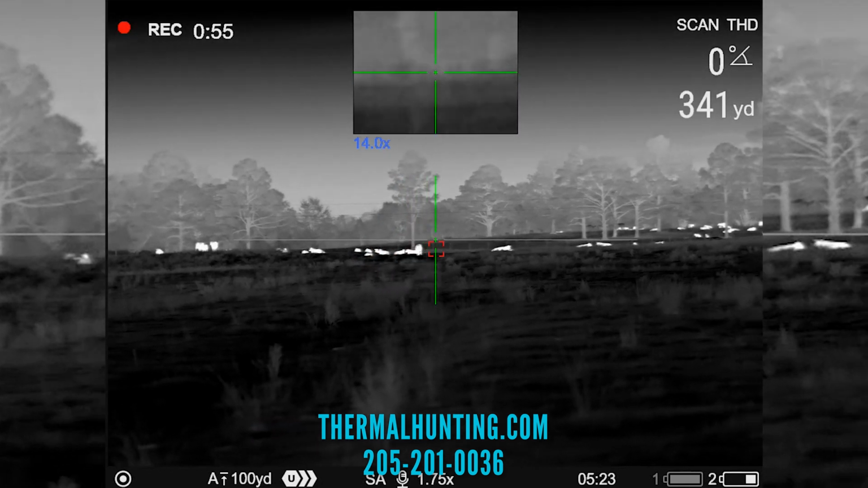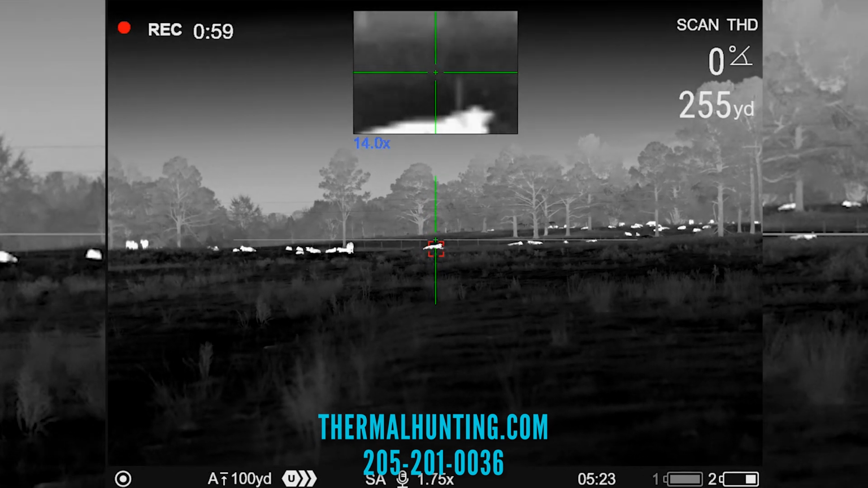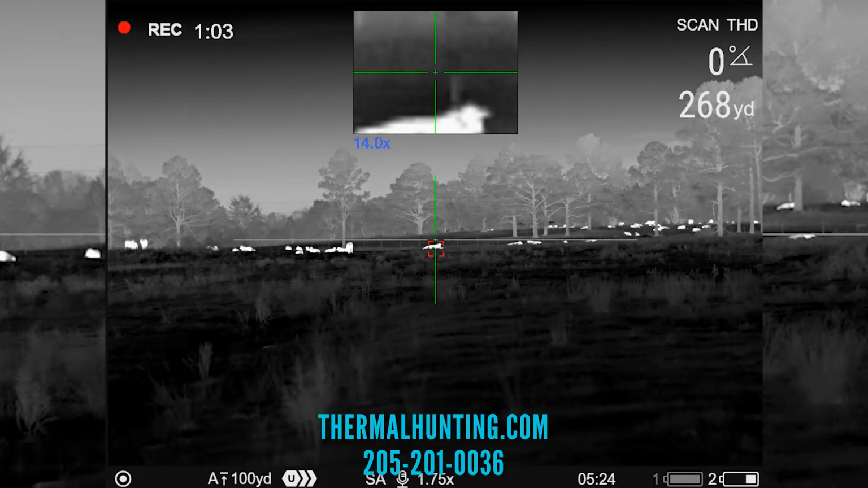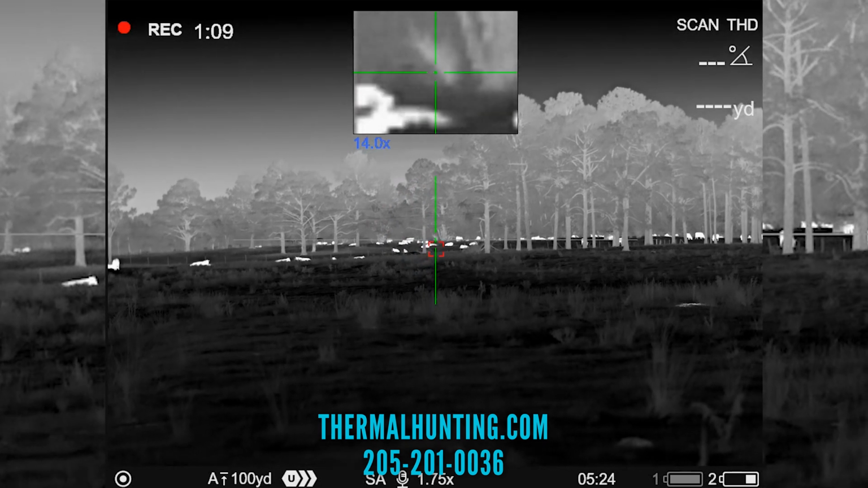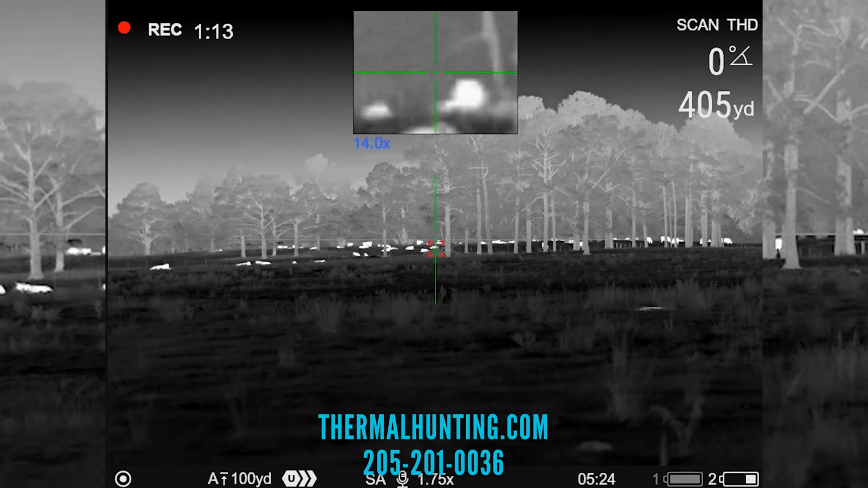Now keep in mind, when you're using this higher resolution and downloading, like I download to my laptop, the file is going to be bigger. Even if you have 30 seconds of video, that file is going to be bigger than your files on this because of the resolution difference.